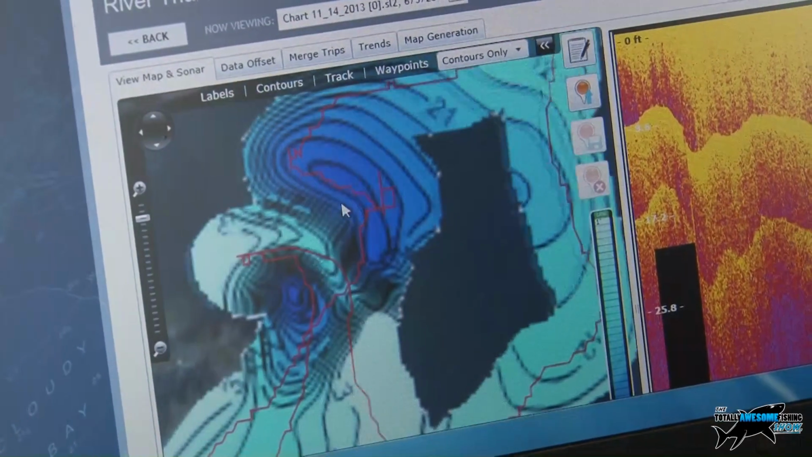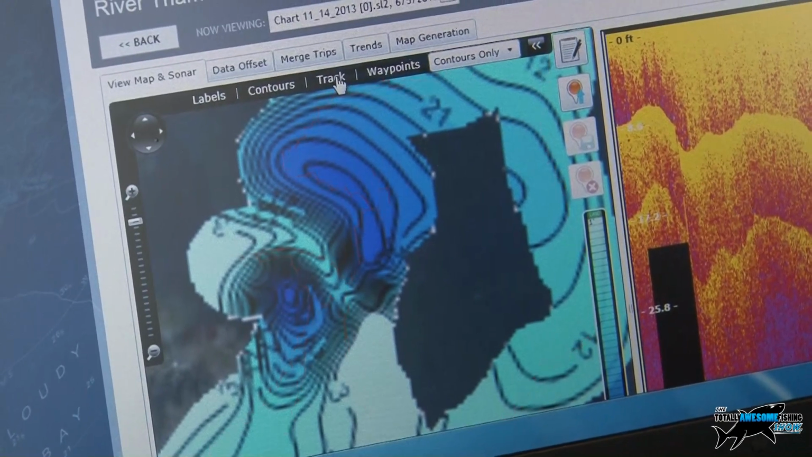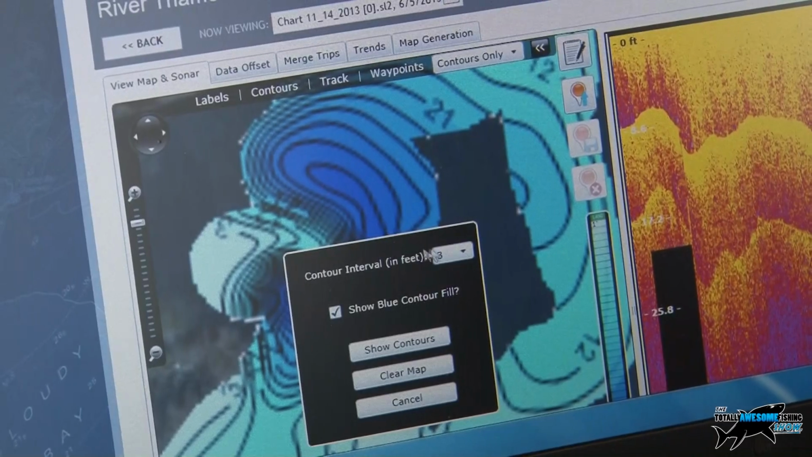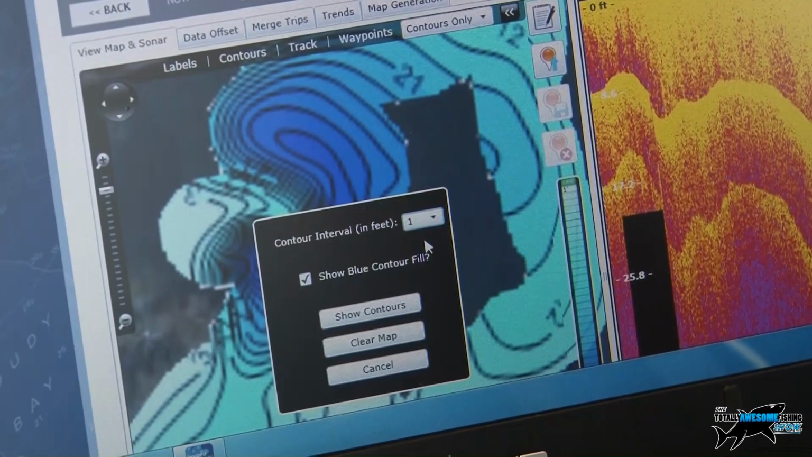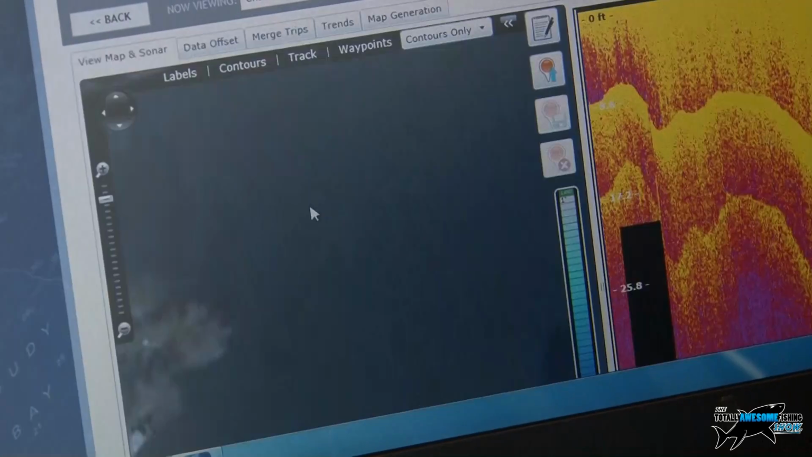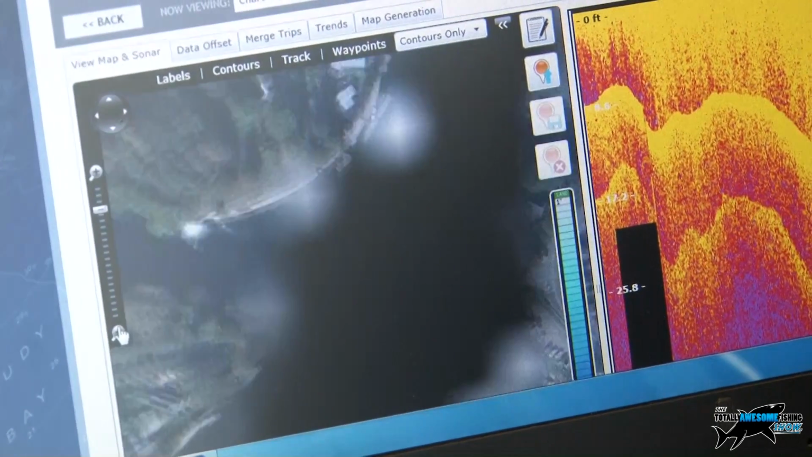Now what I can do is, we've got the red track log here from the route that we took. We can just turn that off by clicking on the track option. Now if I click onto contours here, we can actually adjust the level of contour data. So if I change it to 1 foot, this is going to show basically spacing of 1 foot between the contours. So we'll just let that draw. I'll zoom out a bit as well.